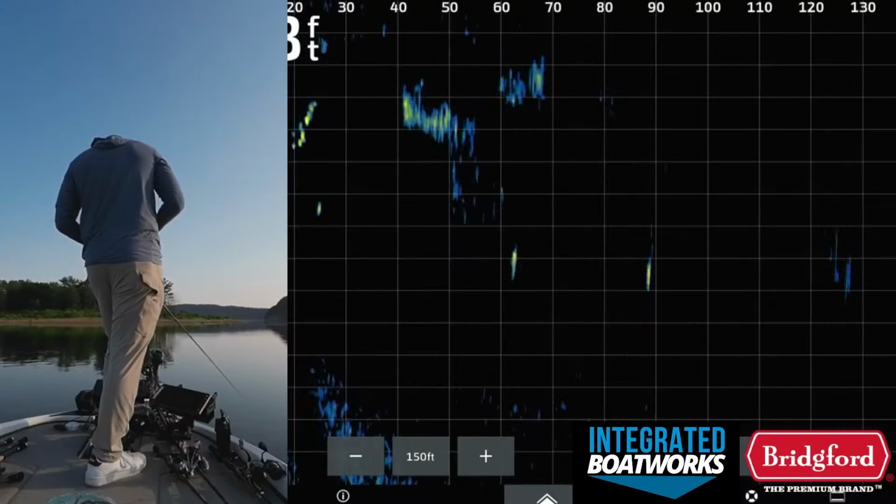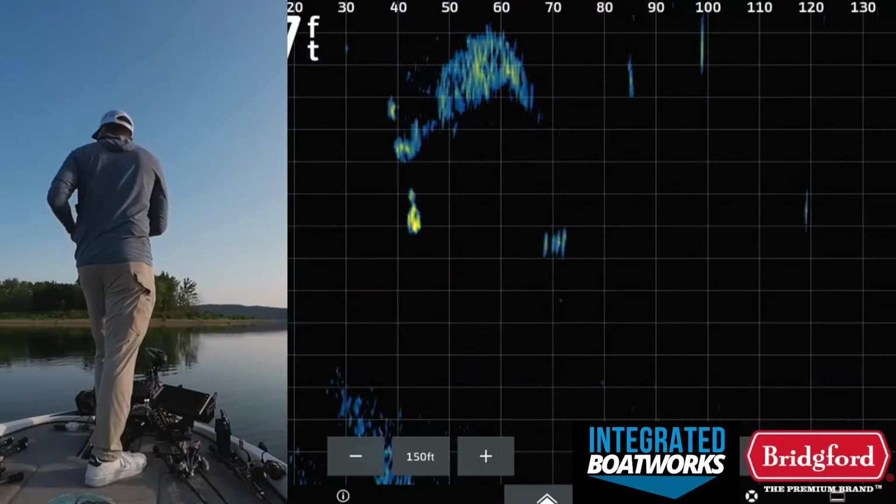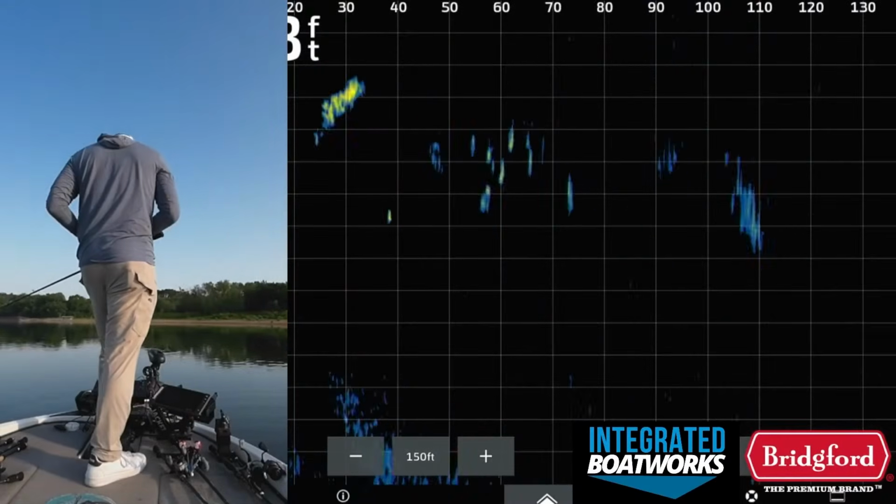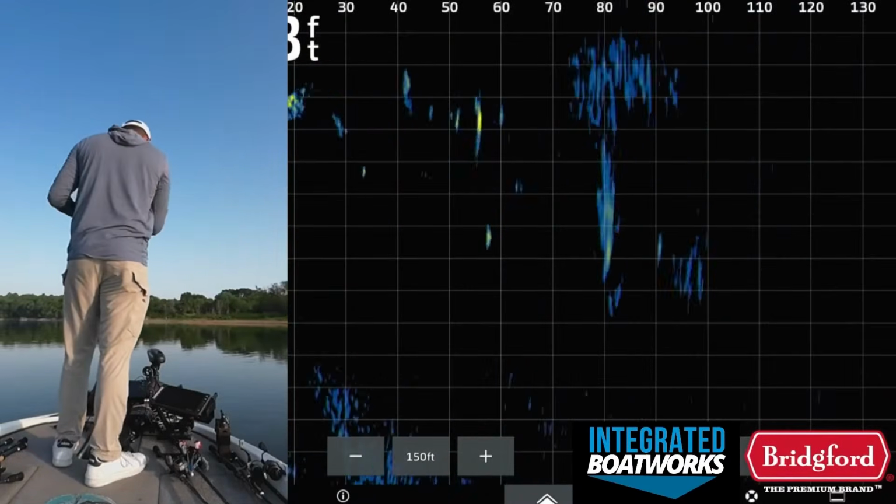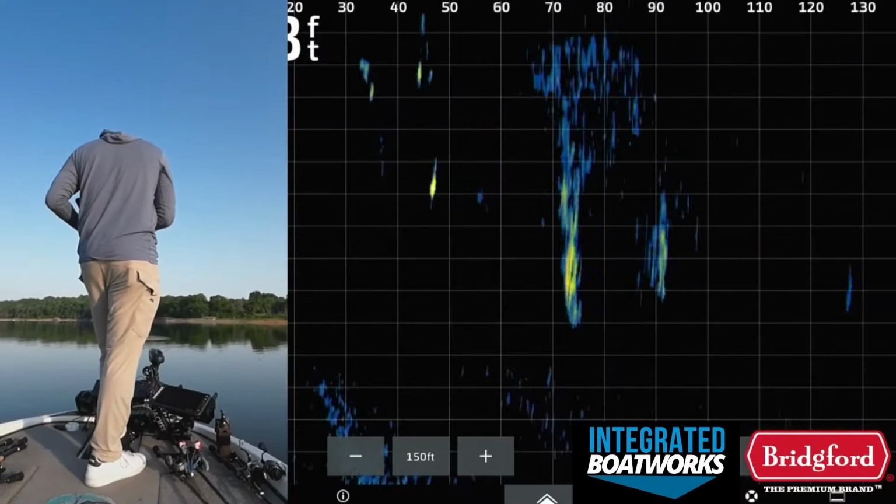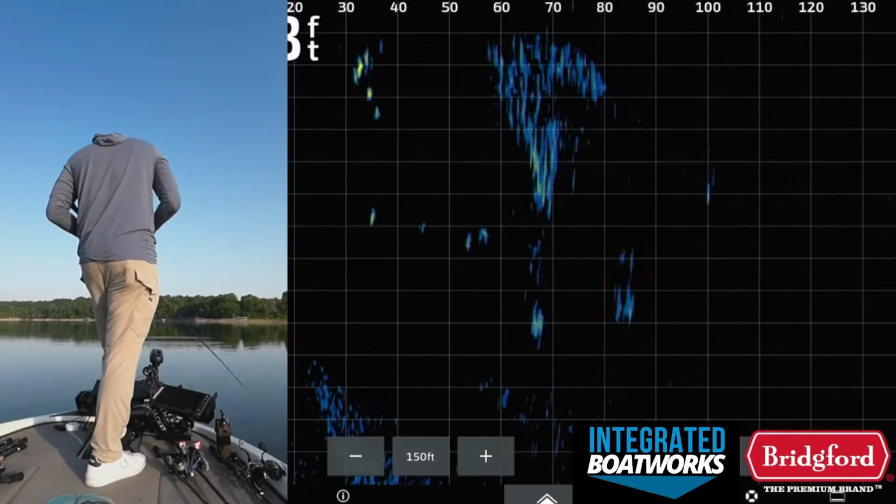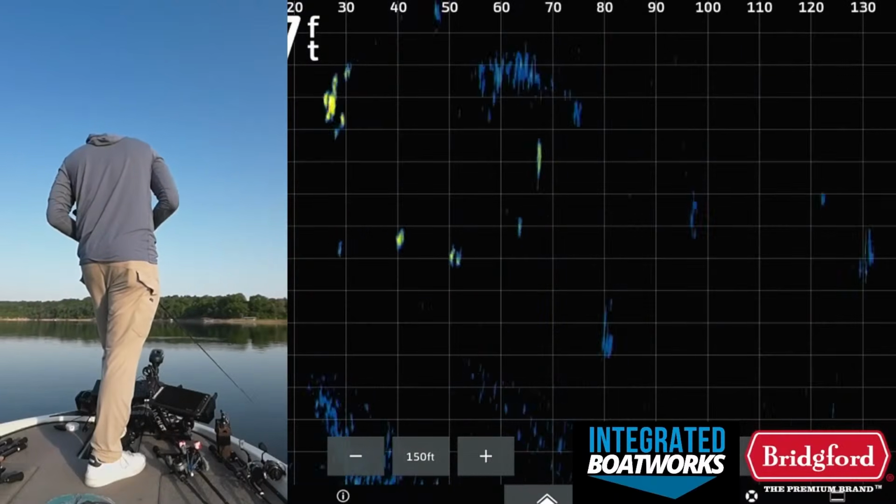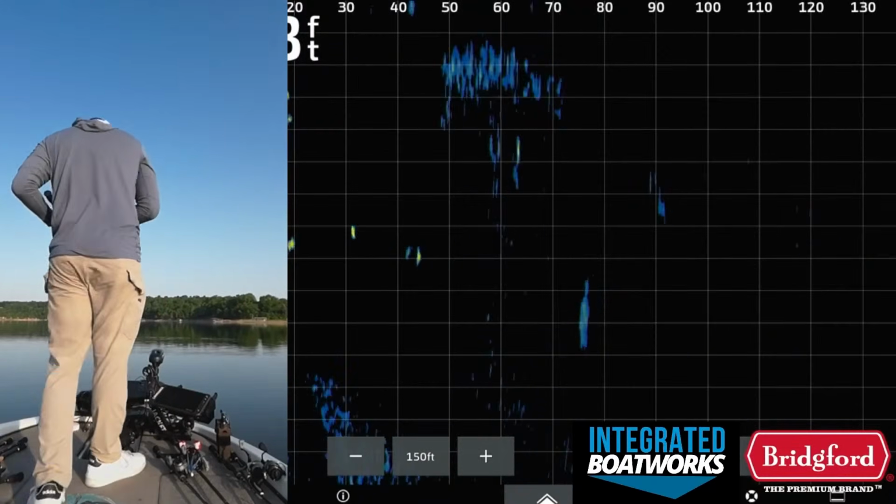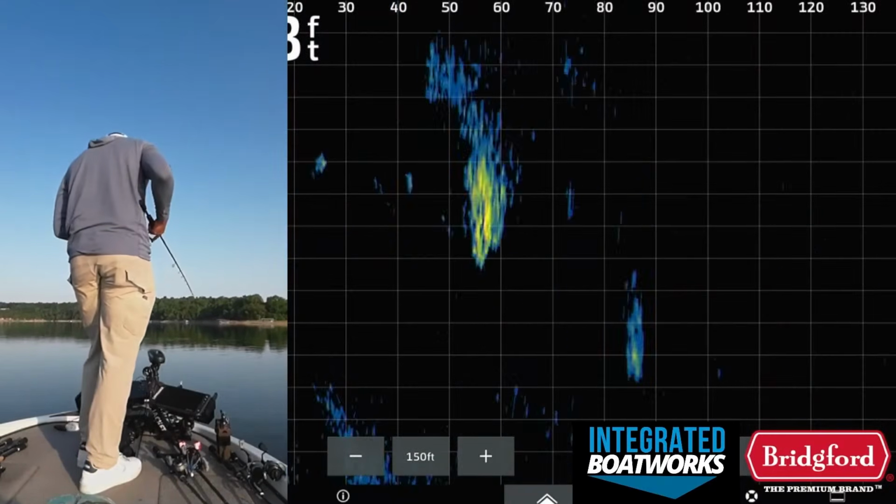Come on, eat it, fish. Man, if it's too close to the boat, they won't touch it. You gotta find them when they're way out in front of you. Look at all those fish. Come on. They're all over it. Eat it. Wow. Search this little mini bait, see if that works.